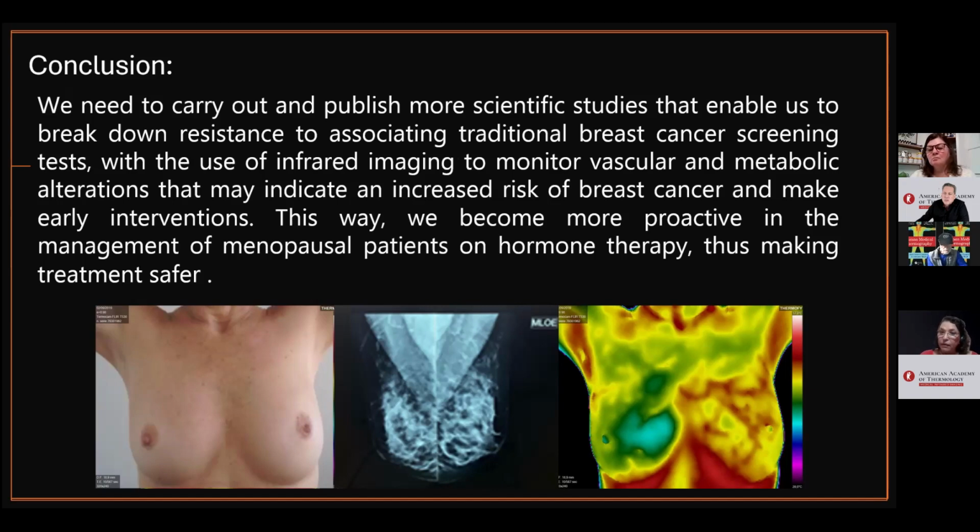This way, we become more proactive in the management of menopause patients on hormone therapy, thus making treatment safer.